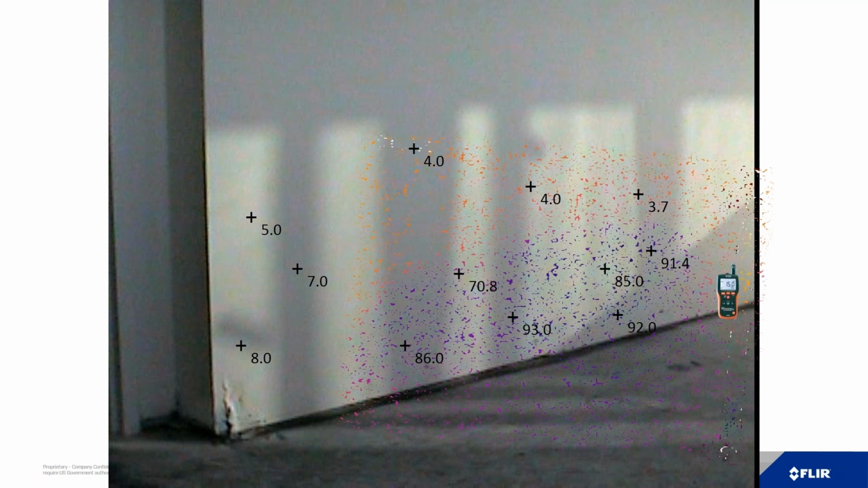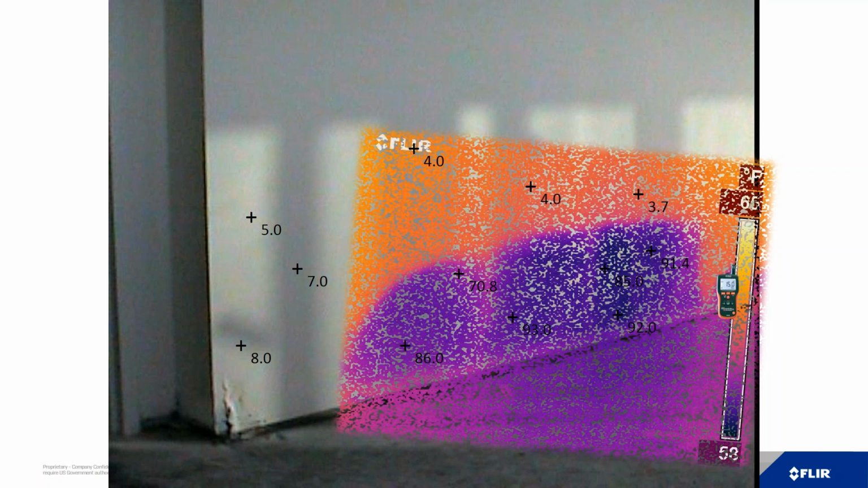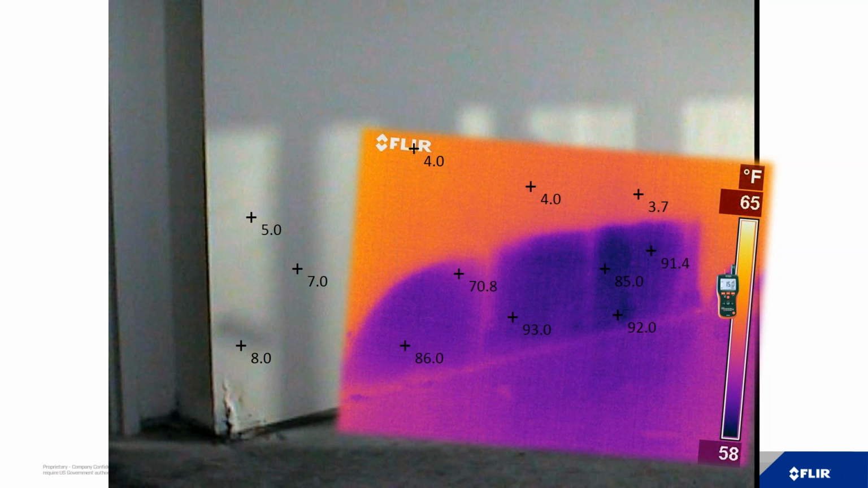An infrared camera is going to show water very easily. Why? Due to evaporative cooling. When water goes from a liquid to a vapor, it's cooling the target that it's on, in this case the wallboard, and it shows up as a cold area. The only difference is you still need the moisture meter to confirm that it's wet.